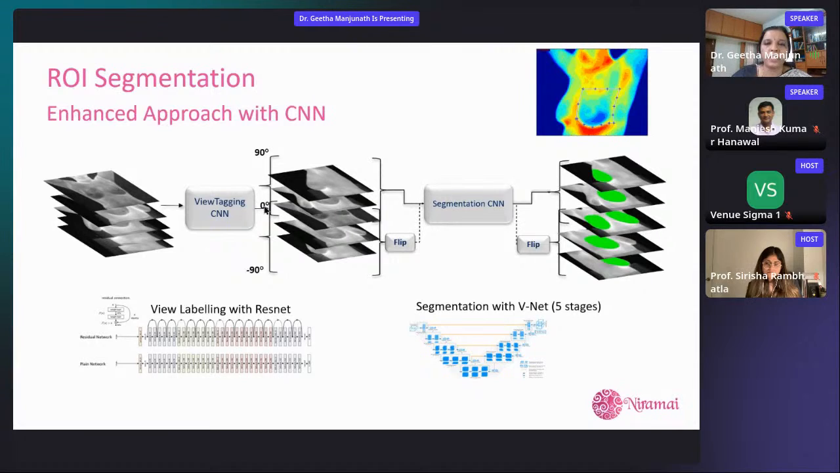Because we did the segmentation and the view labeling, we figured out which side it is, and we made everything left-sided. The cancer is always on the left side. And then, of course, we know which operation we've done, and we do the reverse. And then obviously for segmentation, we use an encoder-decoder architecture. In this case, we use a VNet for doing it.